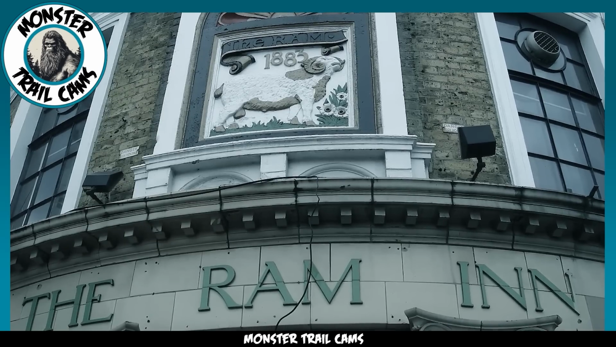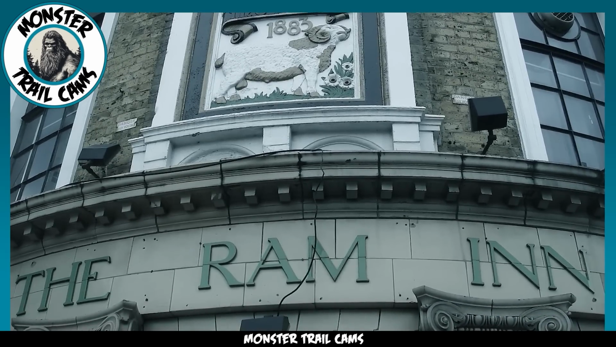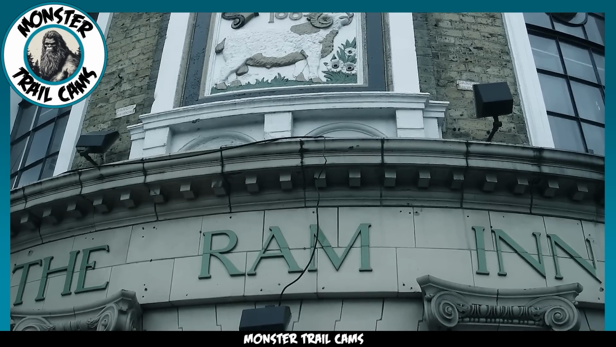The ancient Ram Inn has a chilling reputation as a hotspot for paranormal activity. The stories surrounding this place are enough to send shivers down your spine. Legend has it that the land itself was cursed long before the inn was even built. It is said that the inn sits directly on the intersection of two ley lines, powerful energy pathways that are believed to connect significant sacred sites. In this case, the ley lines lead directly to the ancient wonder of Stonehenge.